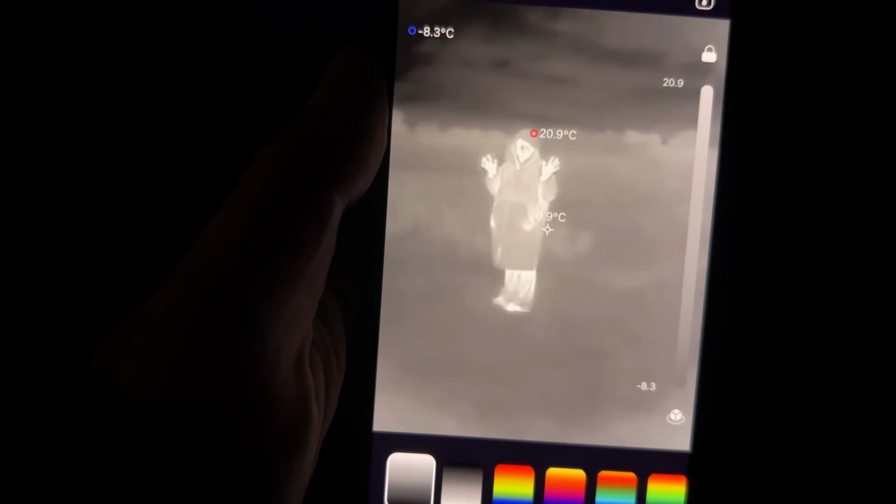Okay, as you can see, it is pitch black outside. There shouldn't be any heat out there whatsoever. And if we switch over to the thermal camera, there you can see Jess.